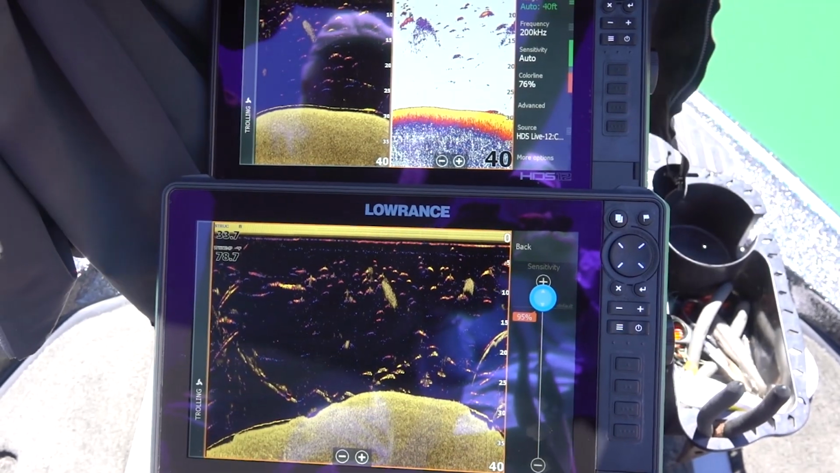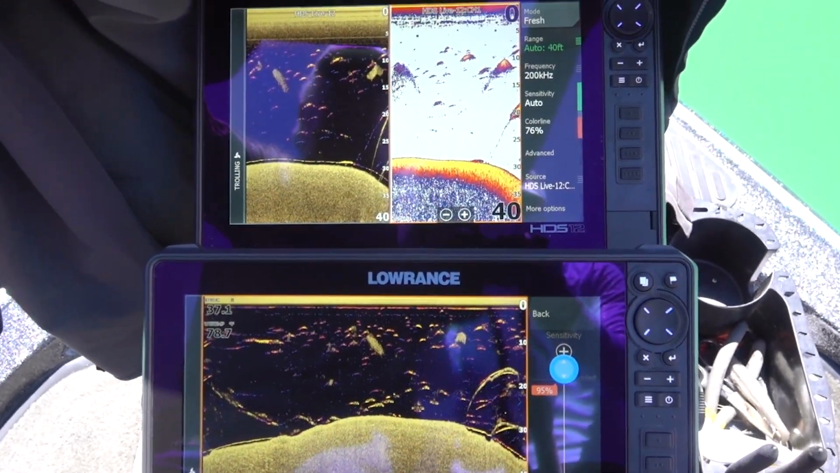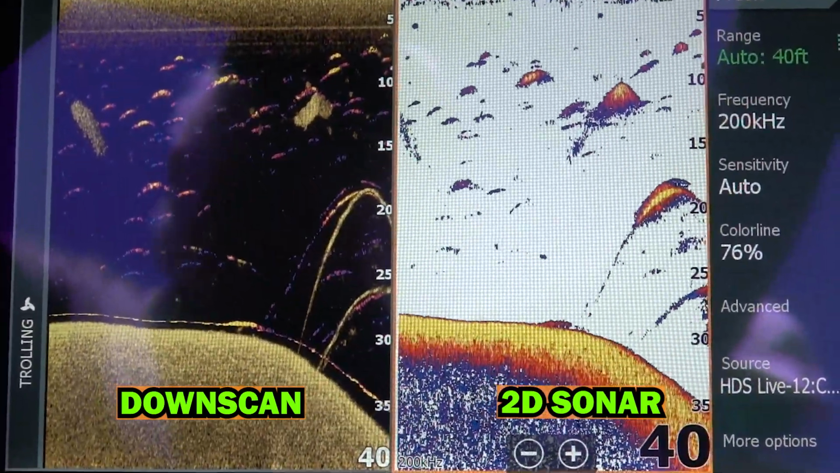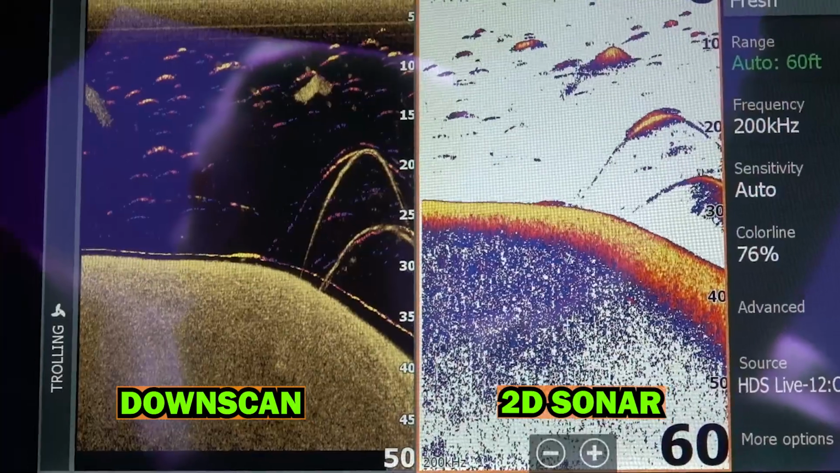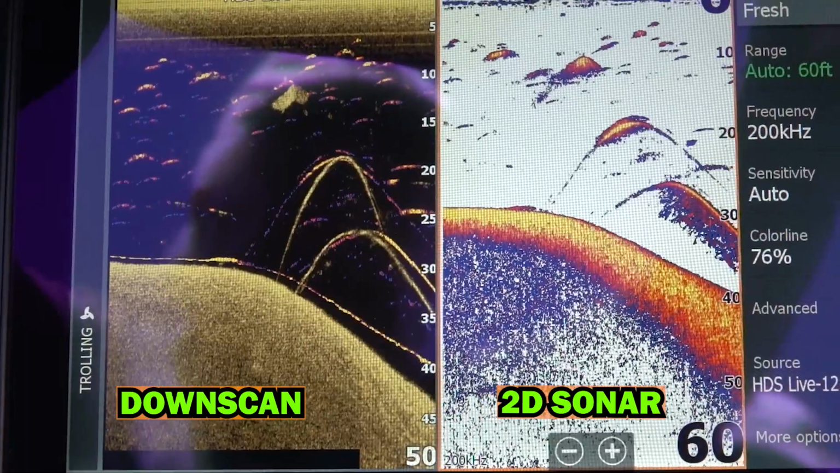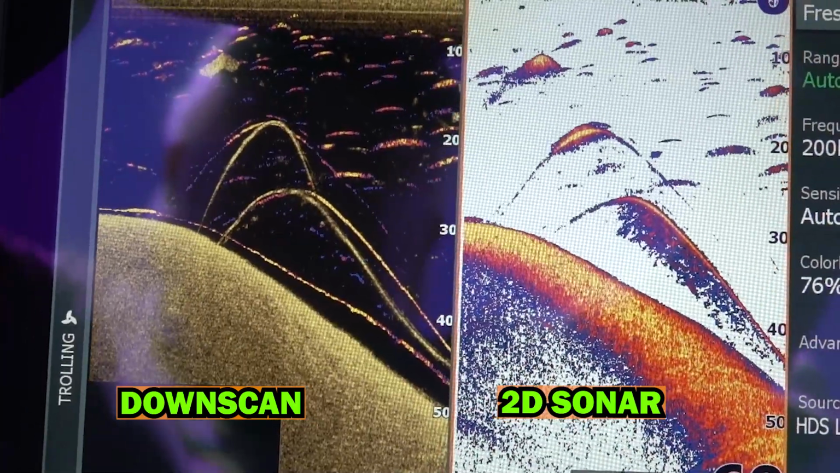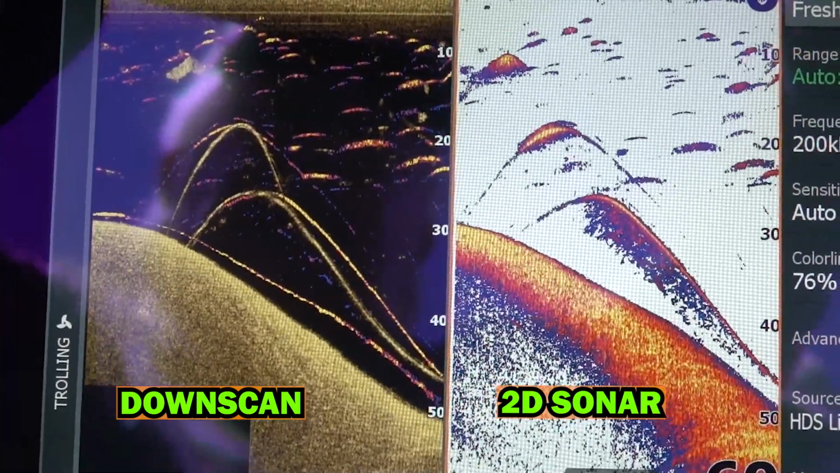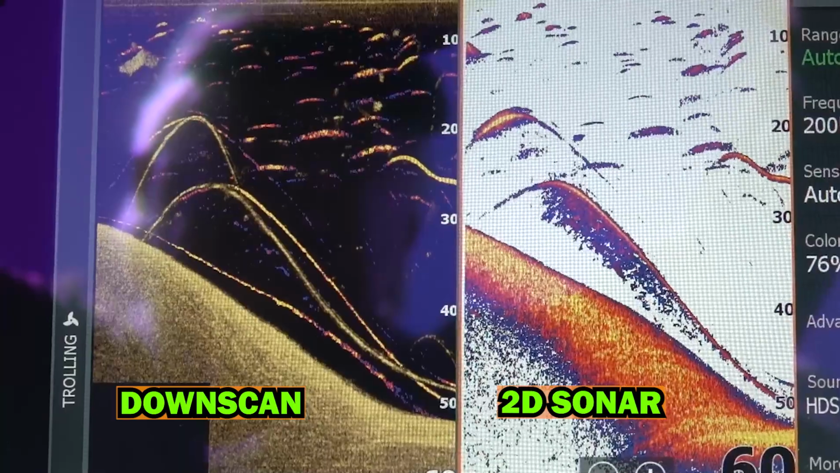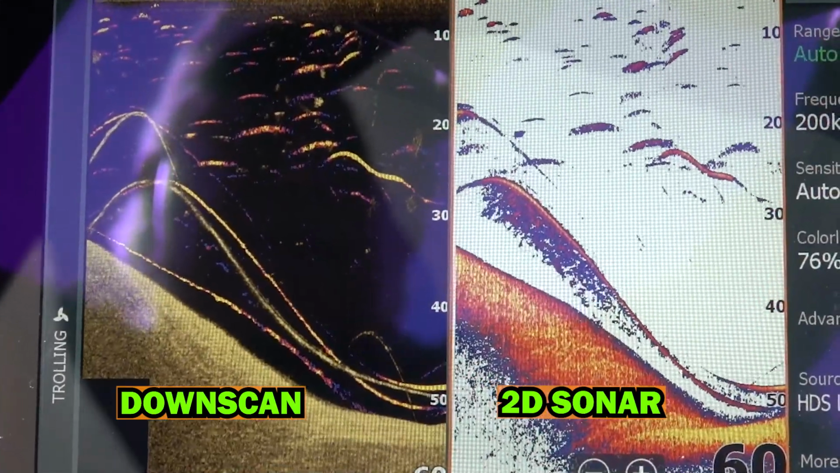As you can see, on the 2D and the Downscan, you see the arcs, and you can see the yellows. The yellows mean that it's a larger target. You can see the little bait balls on the Downscan. You see the brownish fuzz balls underneath the yellow and red arcs, and there's a good picture of fish on there. They both have about the same definition. You could read the hard or soft bottom better on the 2D. But on the left, the Downscan, there's a lot more fish in there because the cone angle is a lot wider, probably 4 times wider, so it's picking up more information.